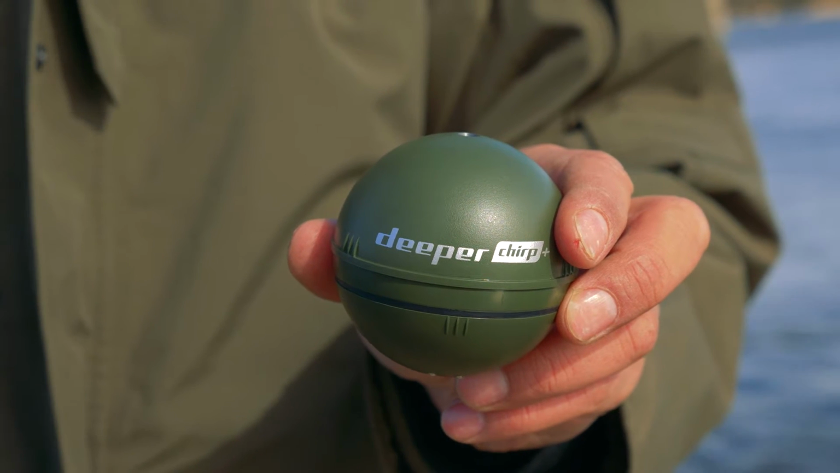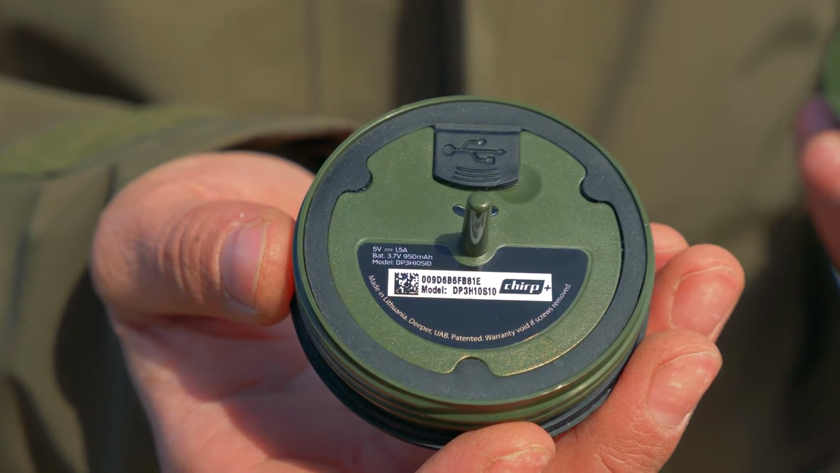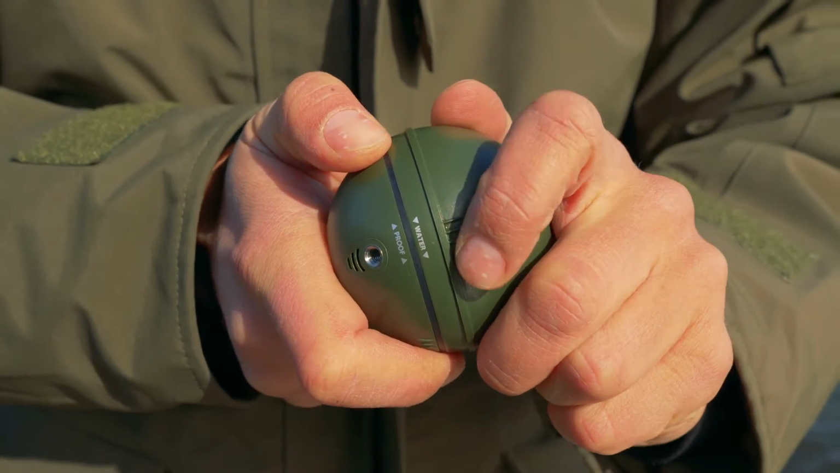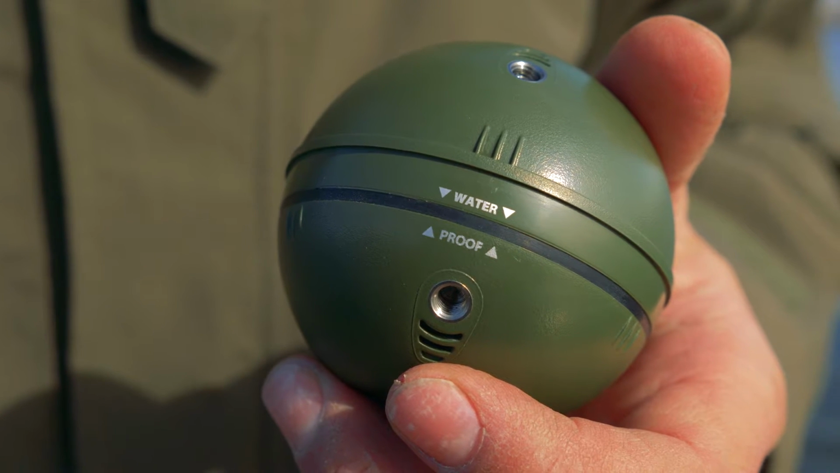Now, let's look at the sonar. If you unscrew the Deeper CHIRP Plus, you will notice a Wi-Fi antenna and a USB charging port. Always make sure that the top cover is screwed on tightly before use. This is very important. The waterproof marks must be aligned.